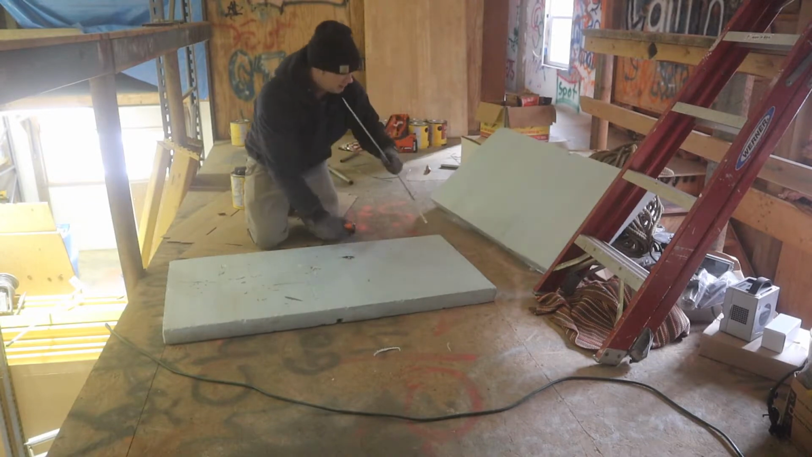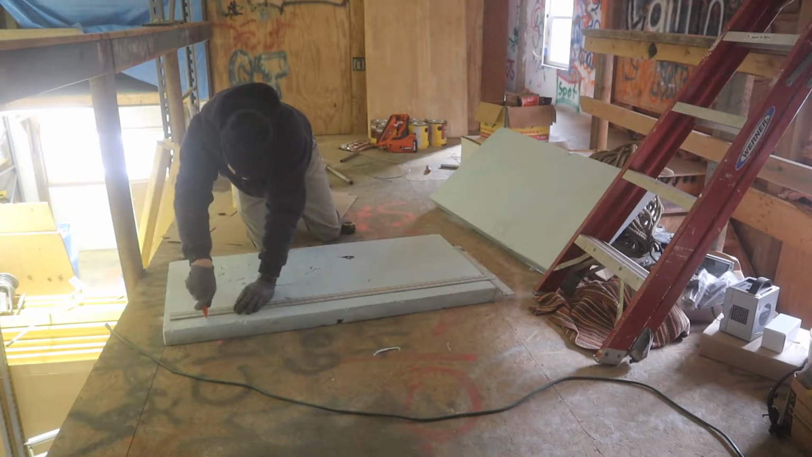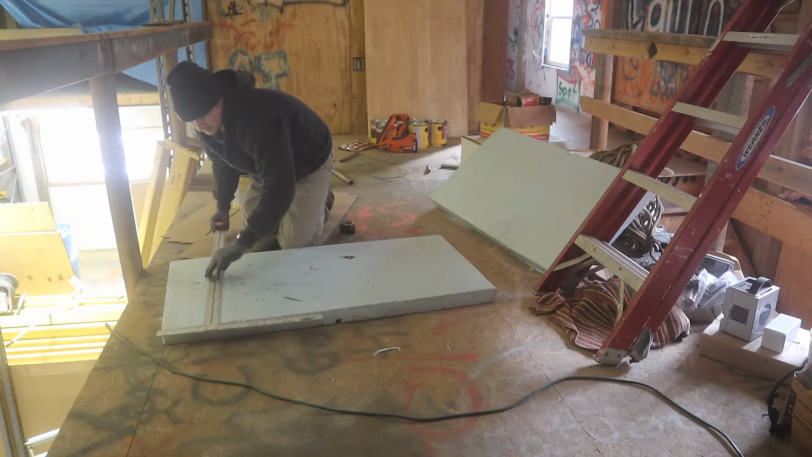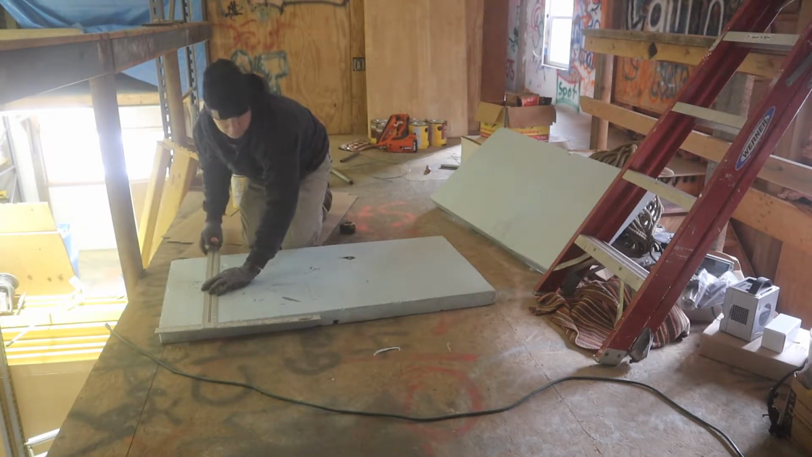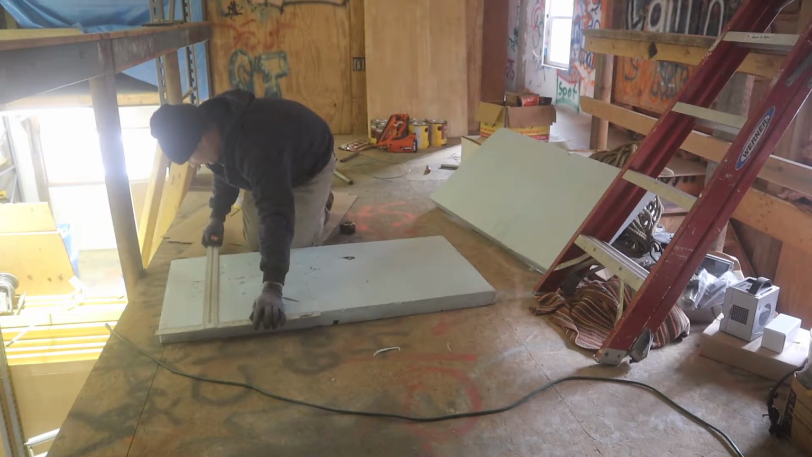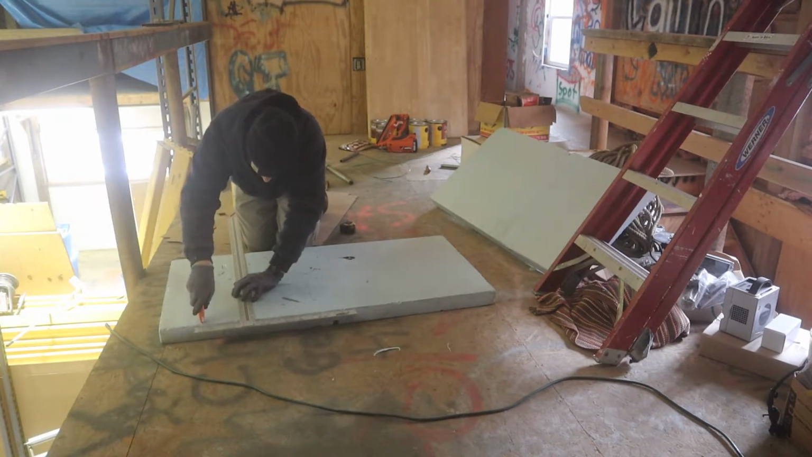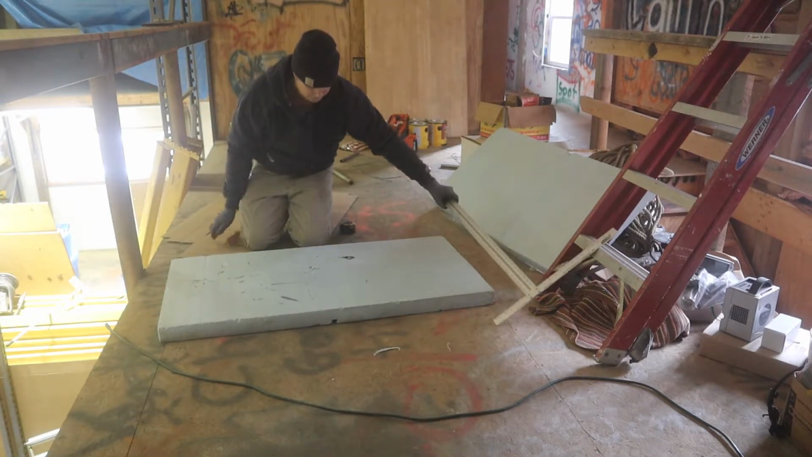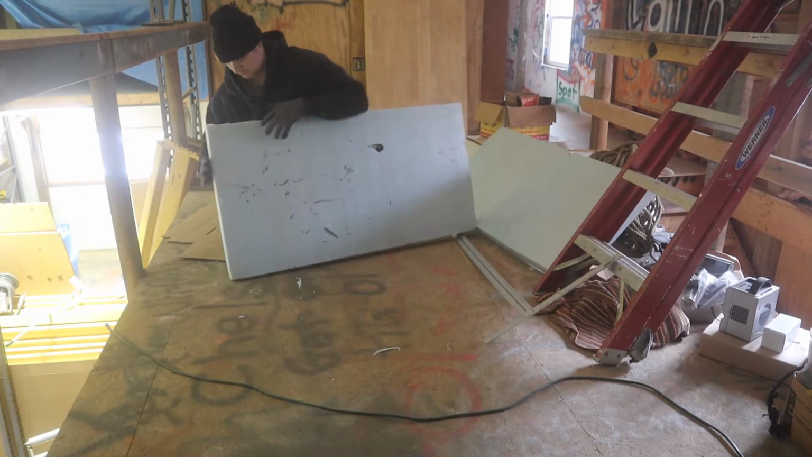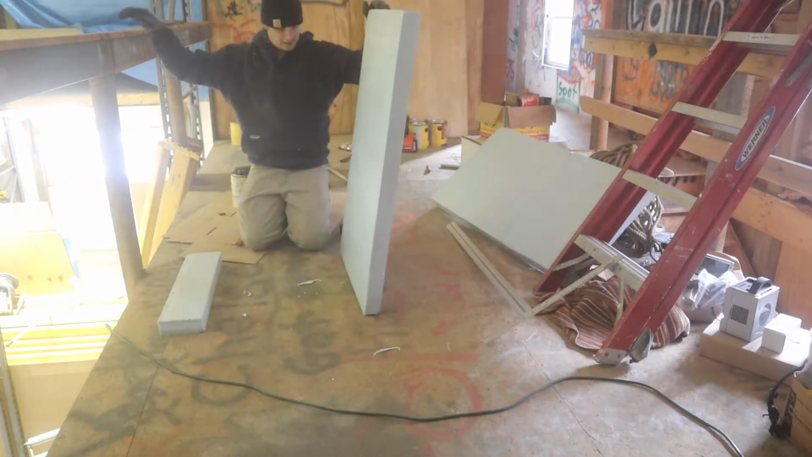And now we'll go to 43. Alright, I'm happy with this. It's cut really nice.